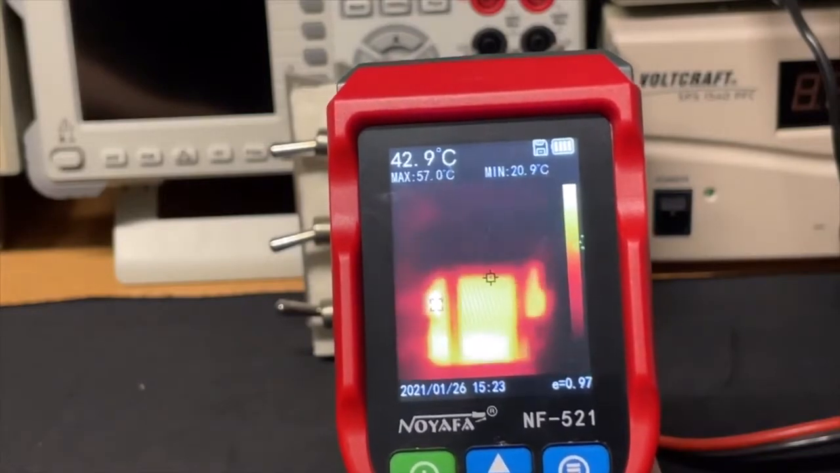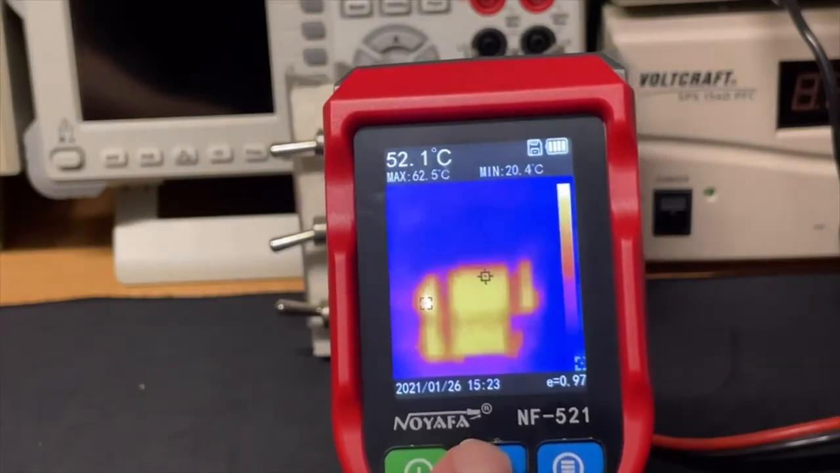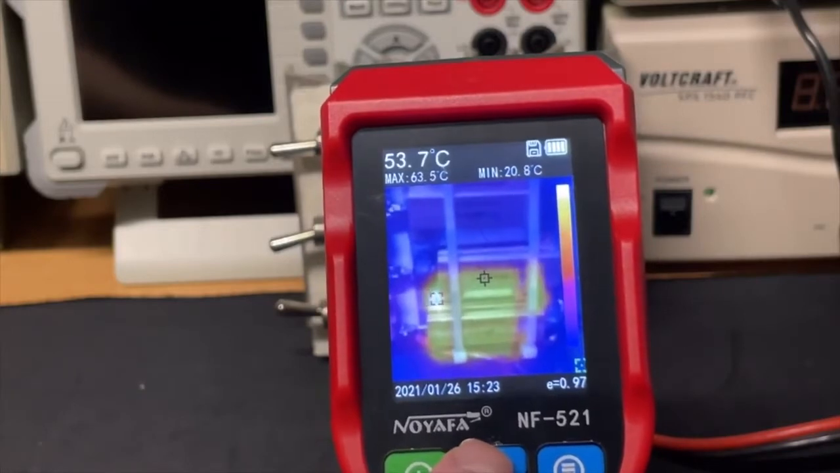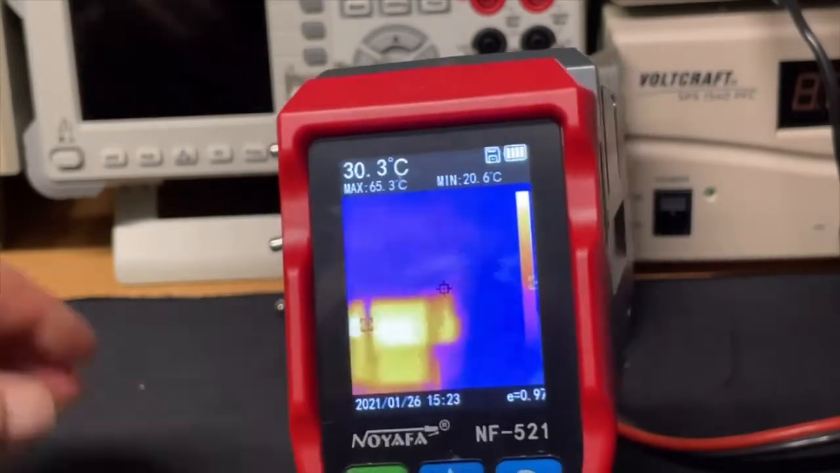This is nothing. Ooh, oh, it's all hot. Okay, this is the standard, and with the top button we can do outline combined. This is also combined but more visual, and this is only visual. Okay, let's see the third resistor.